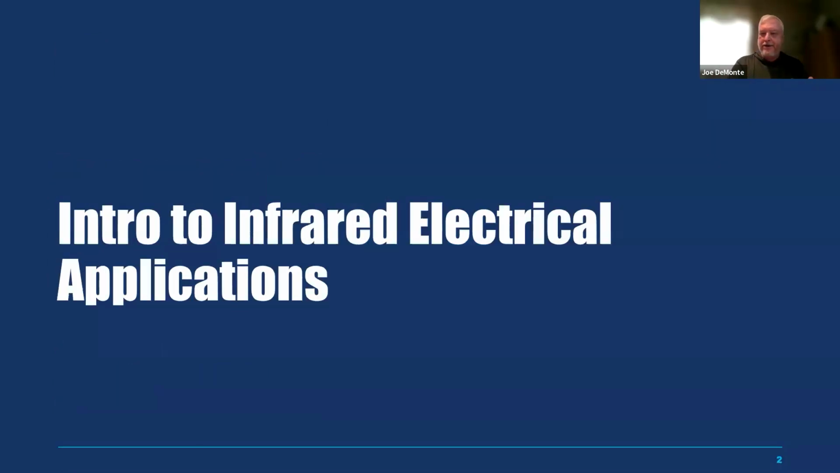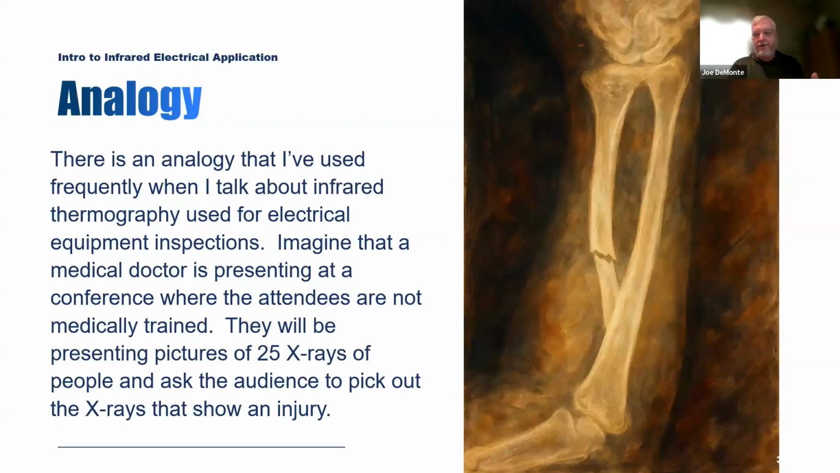And it's an analogy I use in teaching infrared courses and speaking about the subject. Let's say that you have a medical doctor that's at a conference and they're speaking to non-medical attendees. Out of those attendees, the medical doctor says, I'm going to show you 25 x-rays. And out of all of these x-rays, I want you to mark down which x-rays look like they have a health issue. And they're x-rays of people.